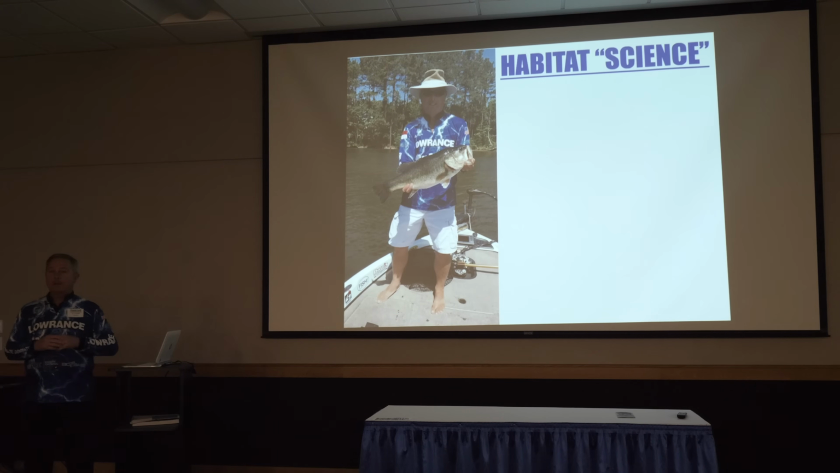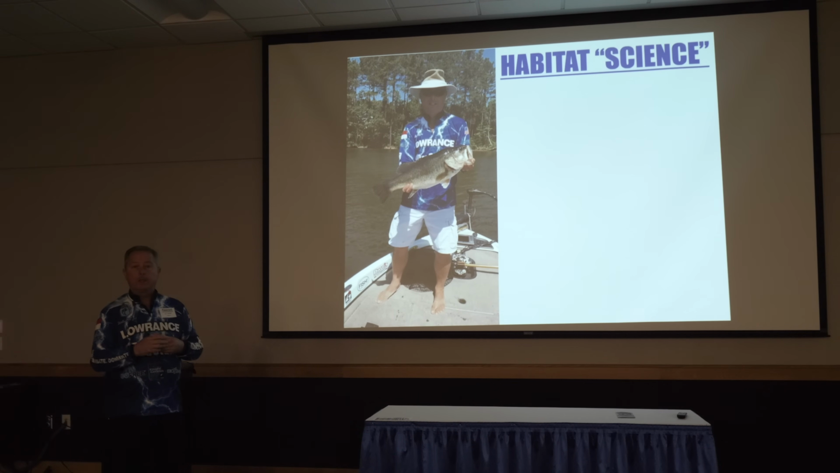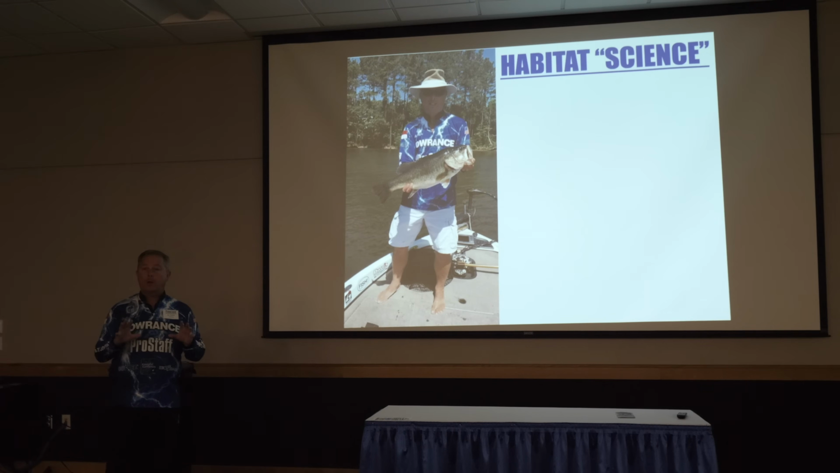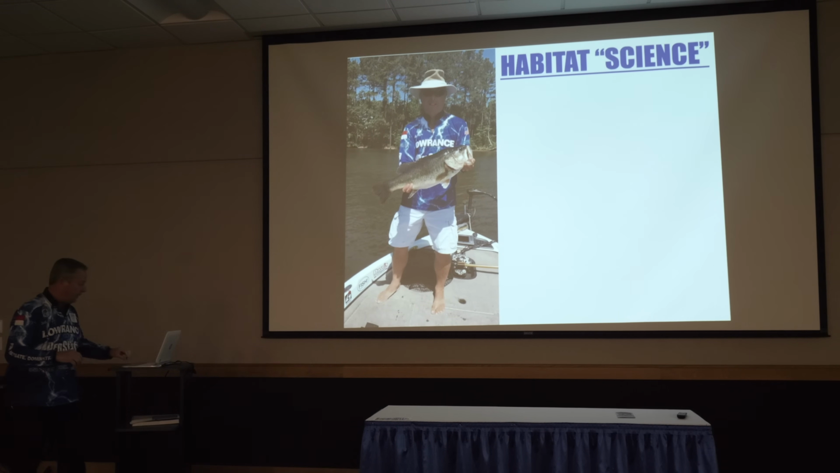That's habitat science, and there's a lot of things that you can get out of that. As a professional person, I'm a chemist working in a utility, and I do environmental management. So there's a lot of things in the way of information that I have about water quality and things like that I can couple up with this. But some of the simplest stuff that ever happened